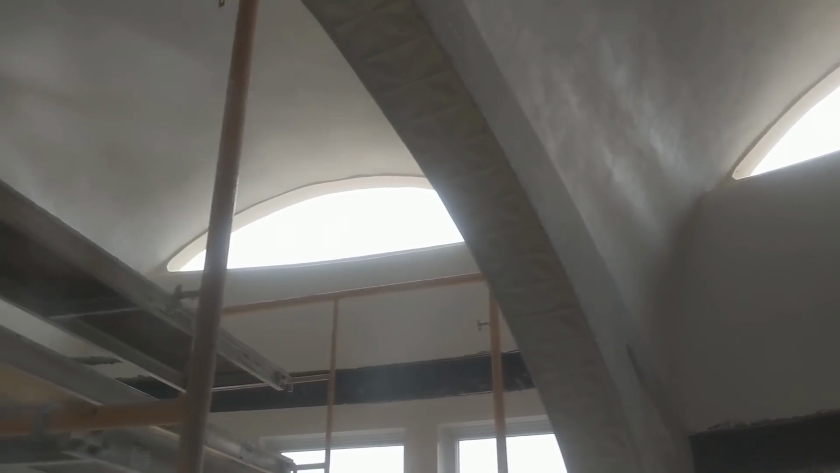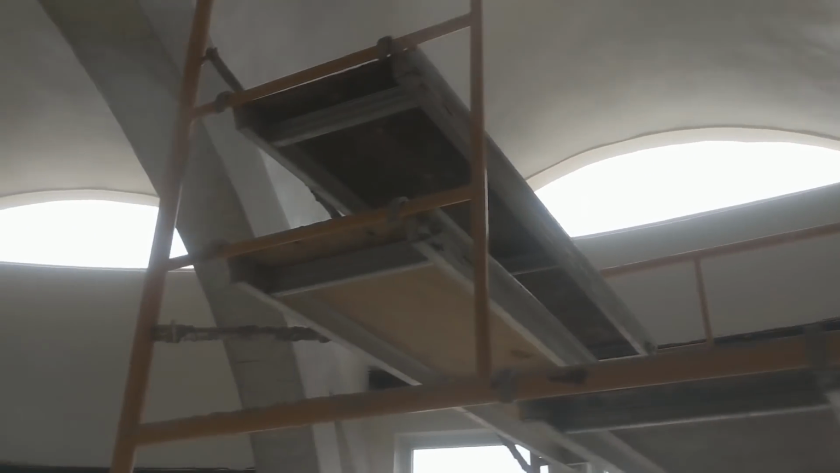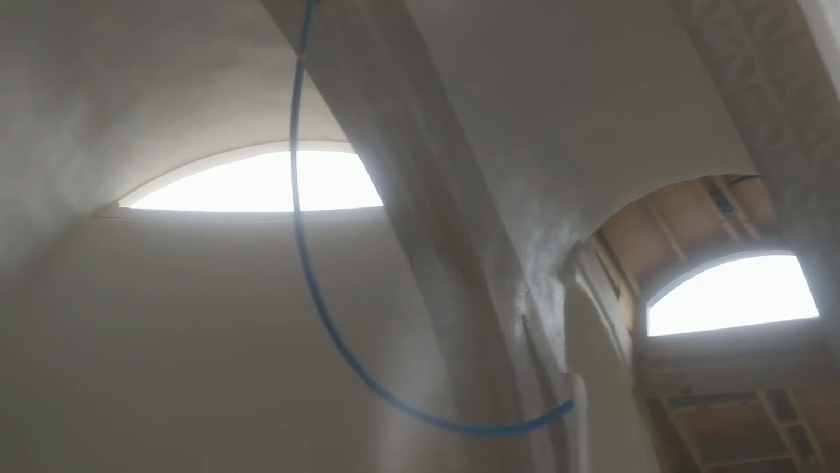This is how the eyebrow windows look now. Sherry'd also painted these walls since the last walkthrough video. On a nicer day it feels really nice. You can see clouds and blue sky, but today it's just gray.